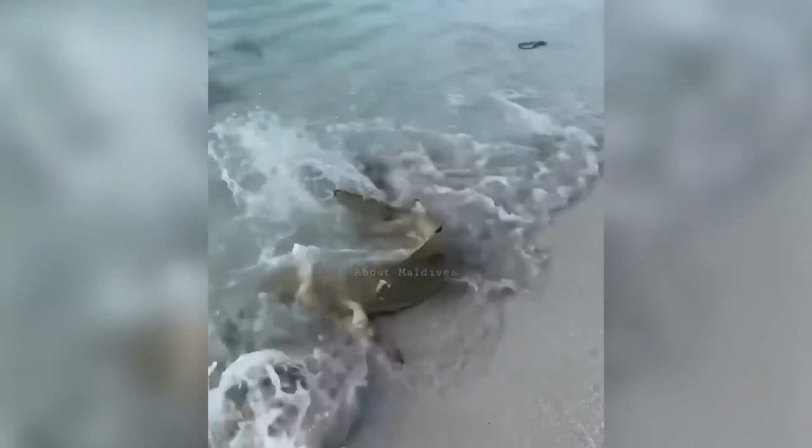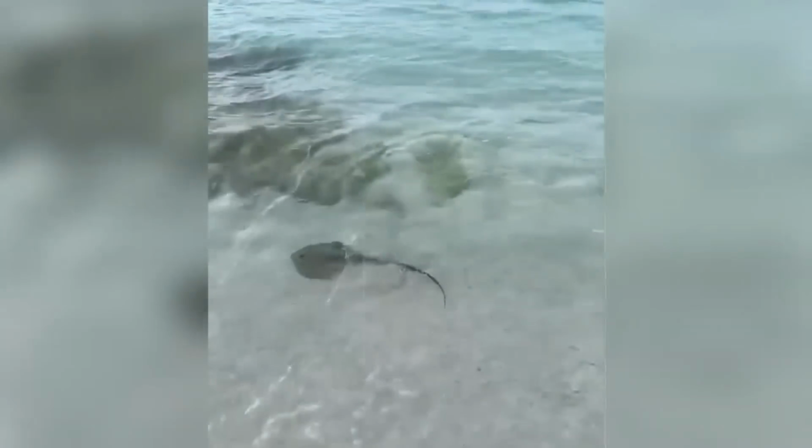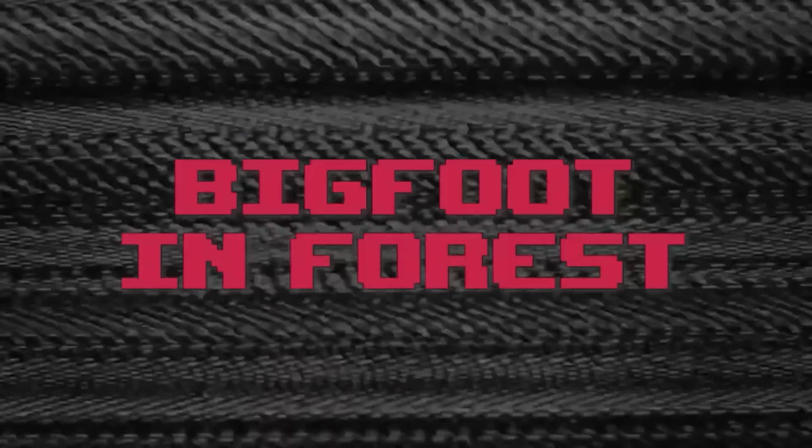After several attempts and no success, the shark eventually gives up and retreats into deeper waters. The whole spectacle is witnessed by beachgoers who cheer on the resilient ray. If I were there, I'd definitely be rooting for the ray too.